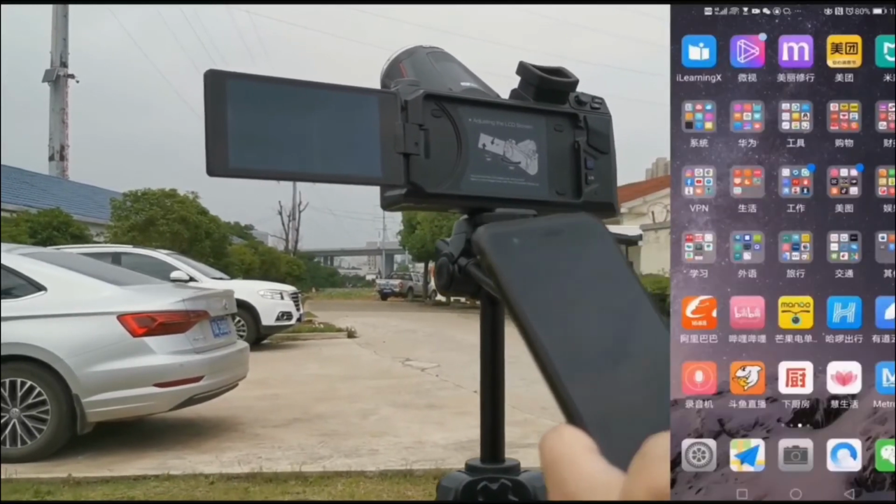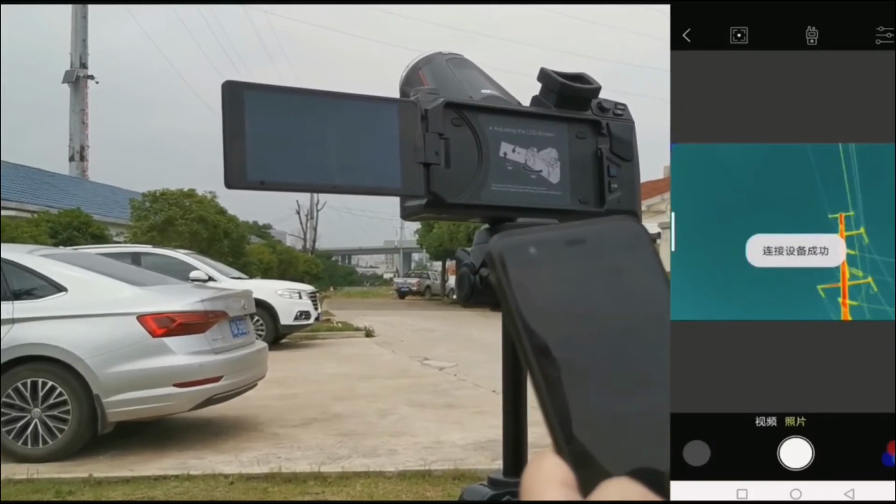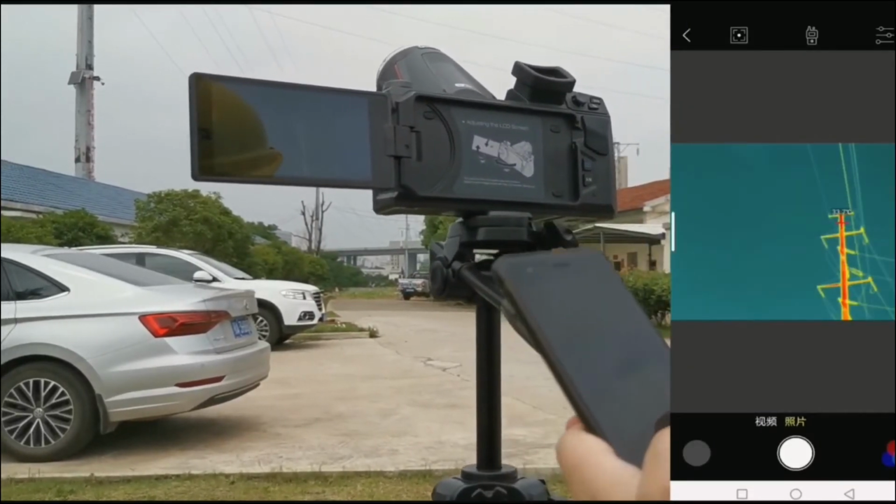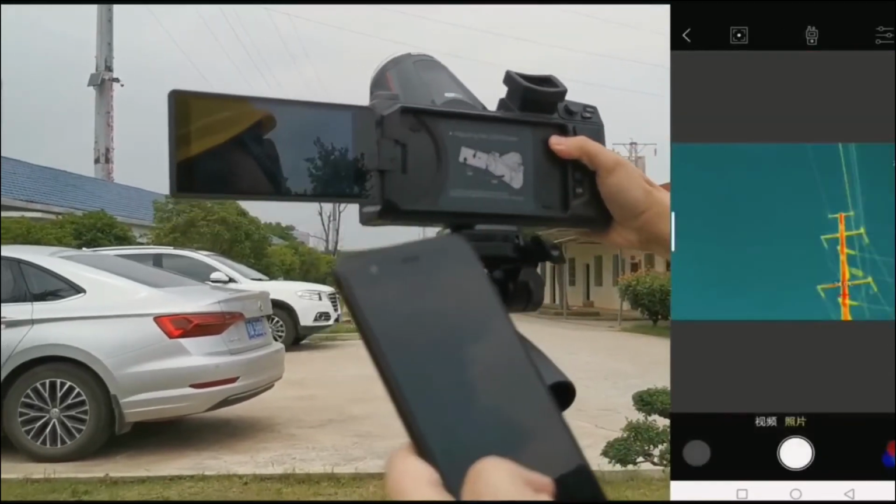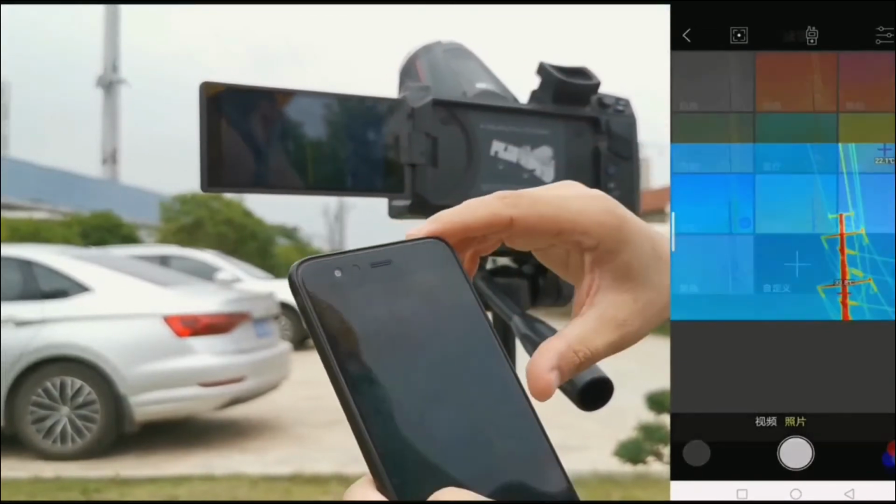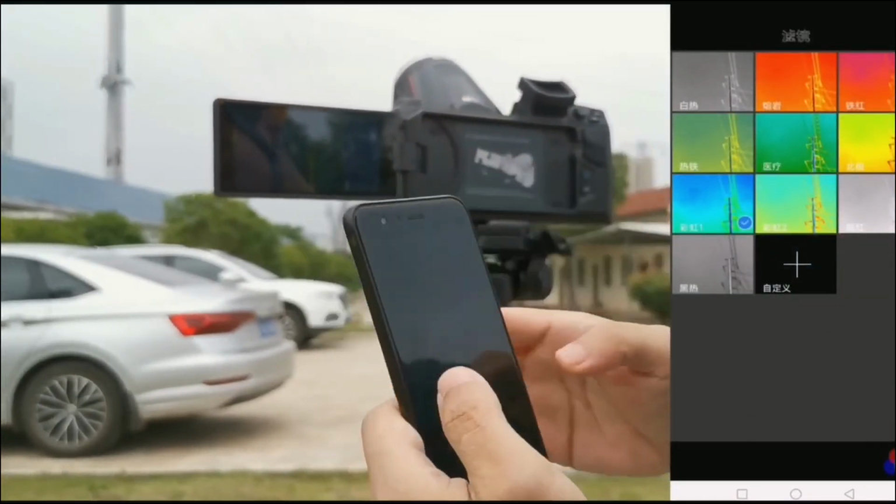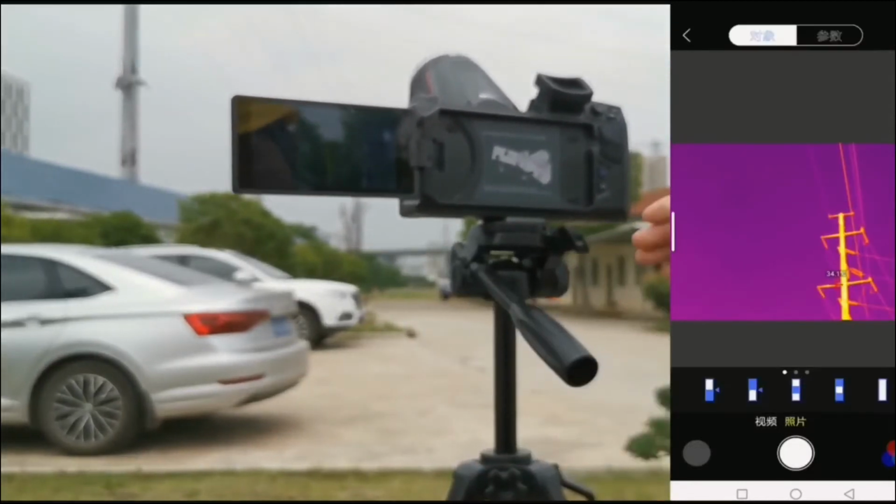Now connect. Okay, now you can see. So the video on the camera transferred to the smartphone directly. So we can take video and take photo with your smartphone and remote control it.